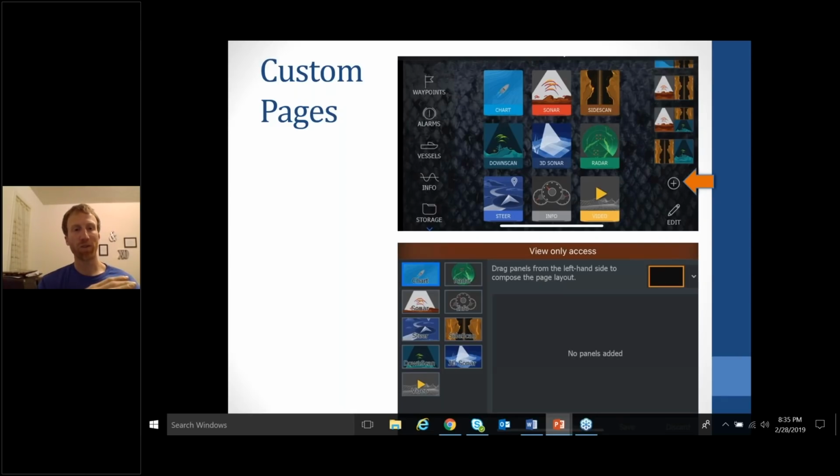For my left one, I have my chart and 2D sonar pulled up. Basically I'll have my chart take up about 75% of the screen, and then my 2D sonar is only about 25% of the screen. So I adjust the splits on that and make the sonar side smaller. And then on my other screen, I'm going to have side scan and down scan, and I do the same thing over there. I've got about 75% of the screen for side scan and only about 25% for down scan.